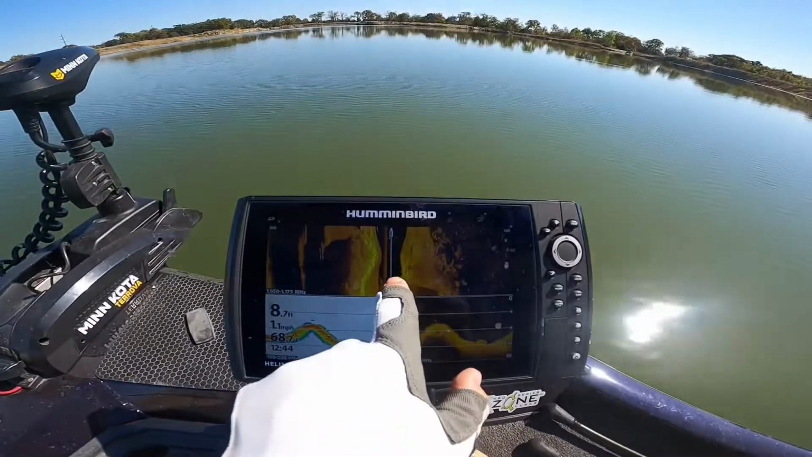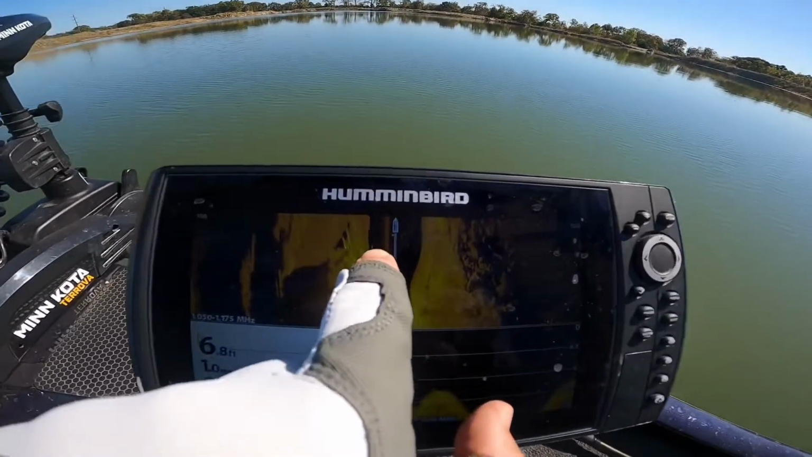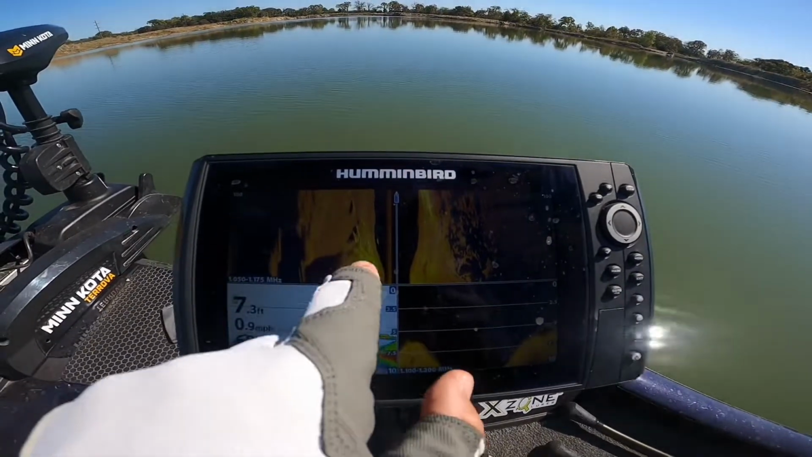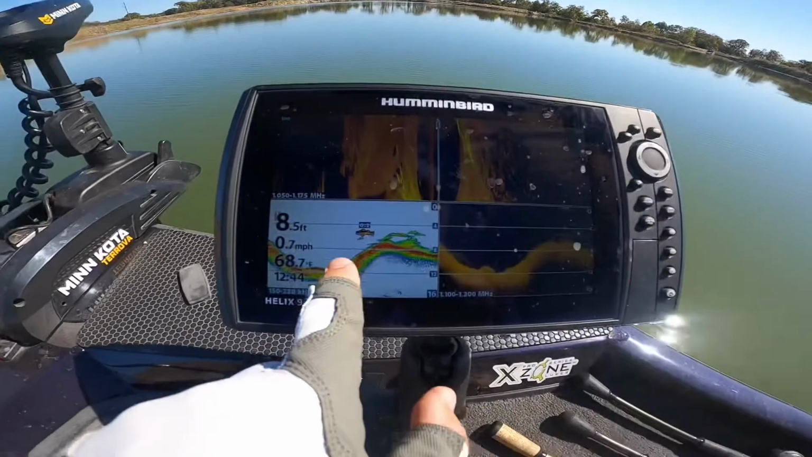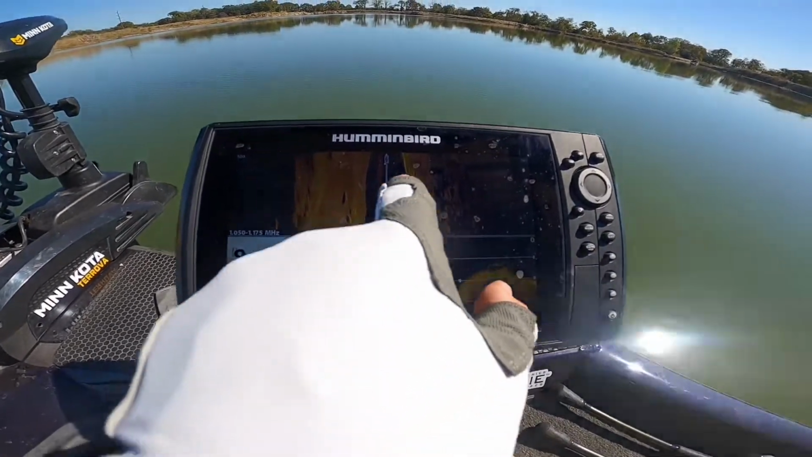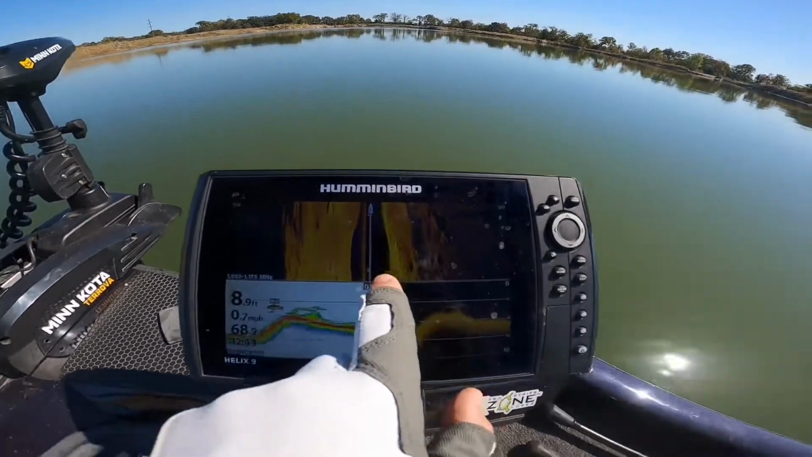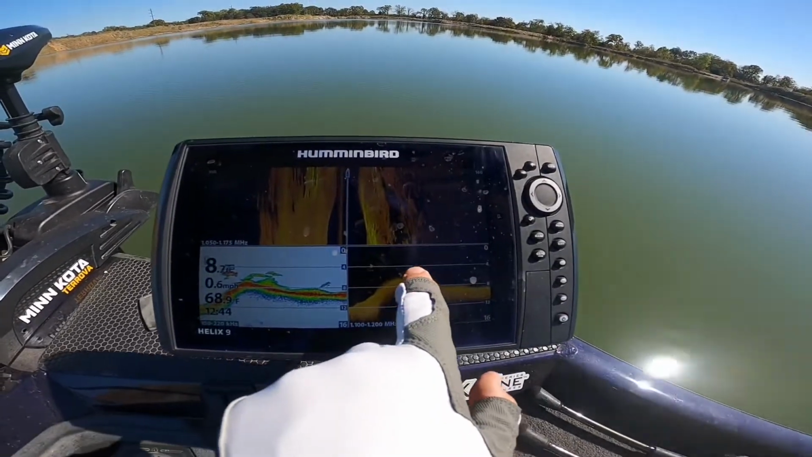All right, so on side imaging, the black is the water, so that's a fish sitting right there. You can see rocks over here, a couple of rocks over here, but that's a fish in the water down there. And then we've got rocks over here. You can also see down here where I just came across a hump. There's a fish right there too, that little speck in the black stuff, and another one there. So they're kind of out here on this hump, 9 foot of water. You can see a couple right here.